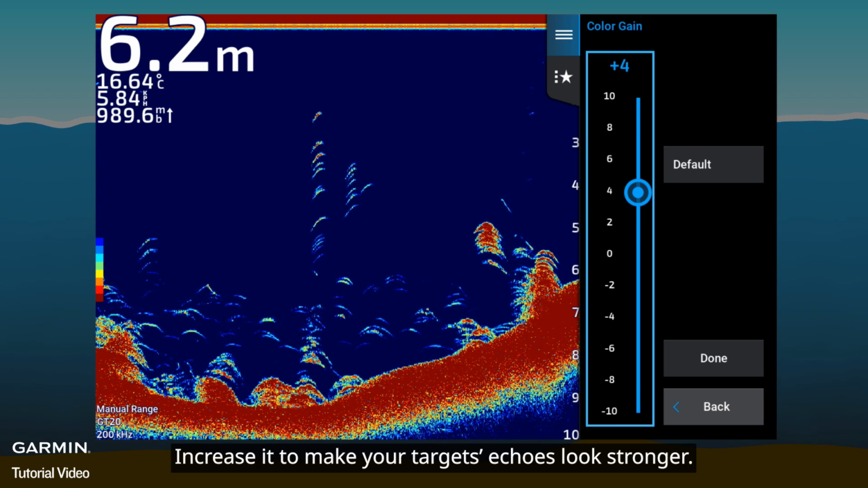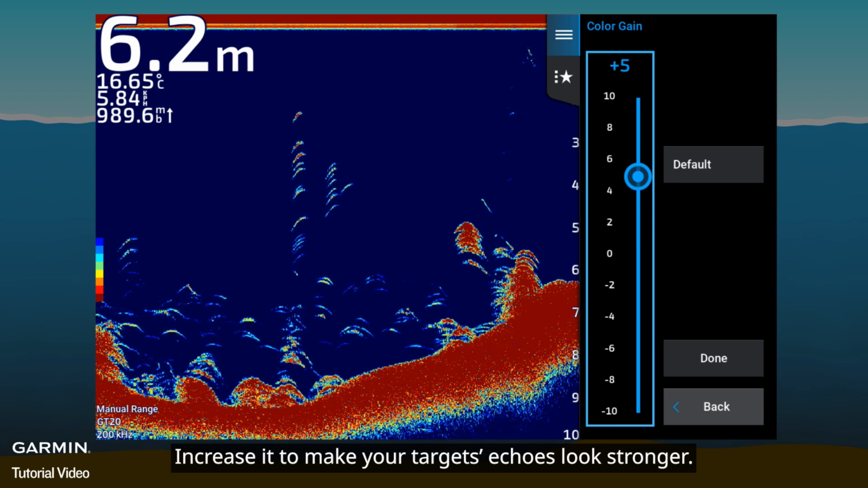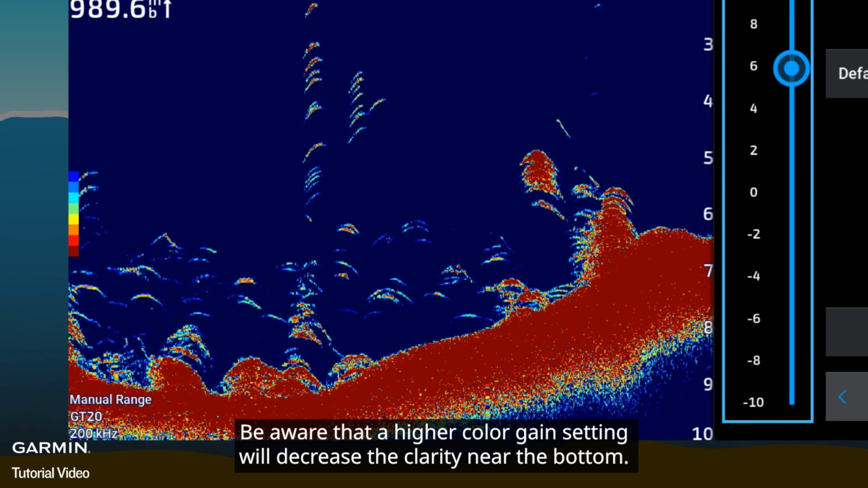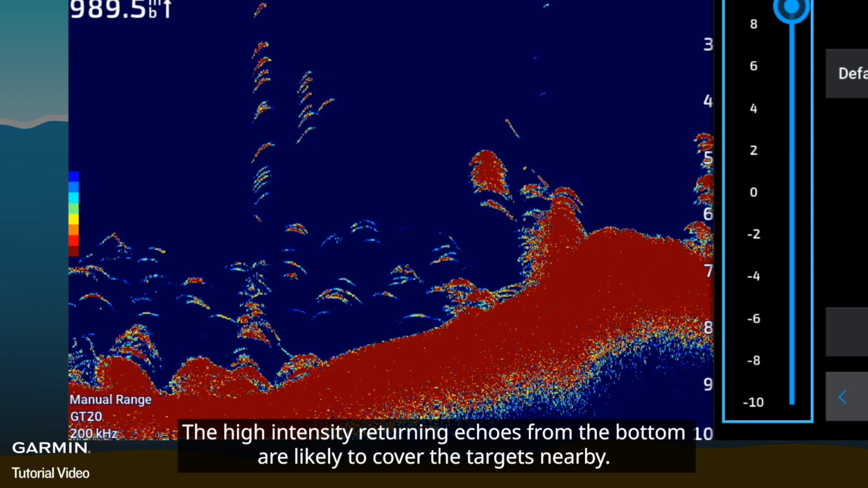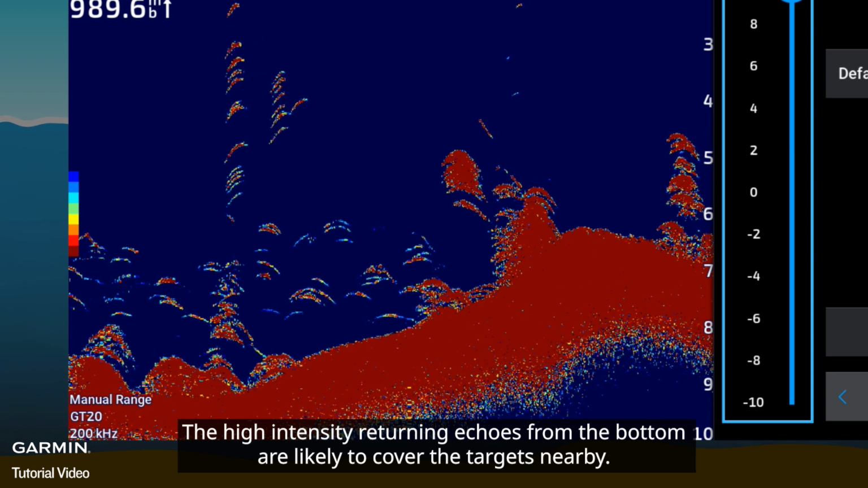Increase it to make your target's echoes look stronger. Be aware that a higher color gain setting will decrease the clarity near the bottom. The high-intensity returning echoes from the bottom are likely to cover the targets nearby.